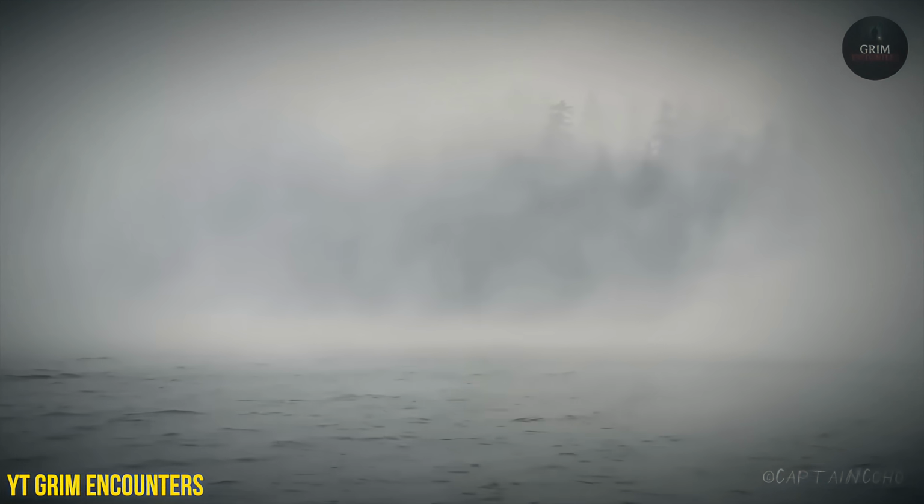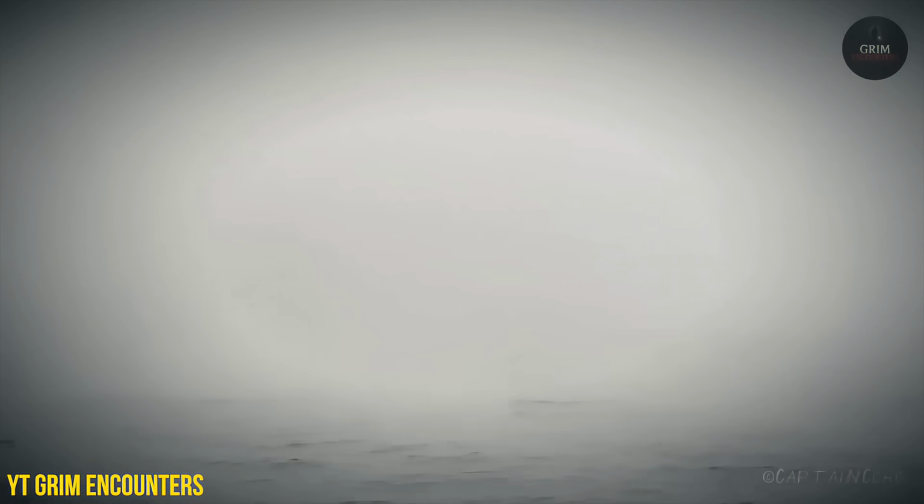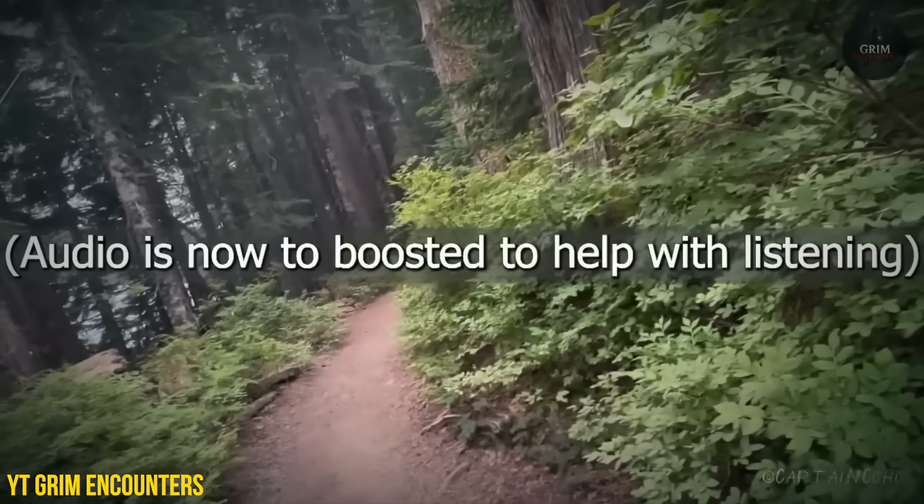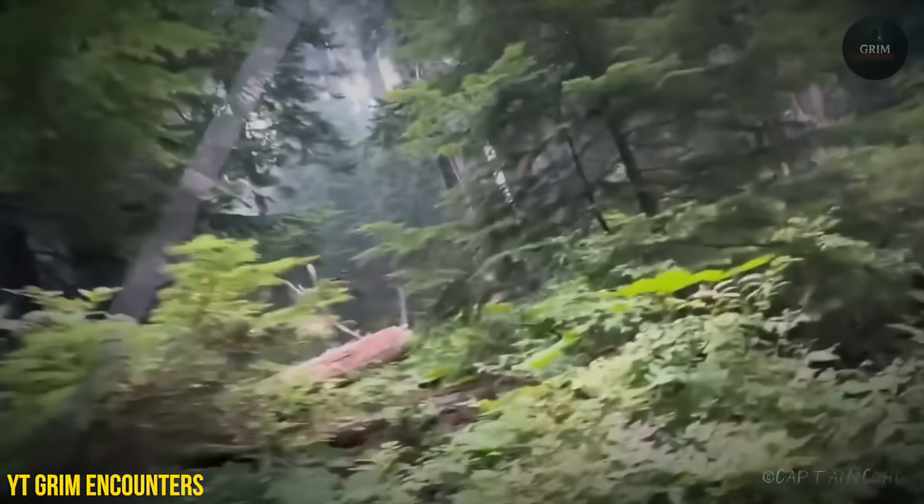Smoke lingered above the water, and each breath became more difficult than the last. Even so, this guy tried to fish. Thankfully, it didn't take him much longer to realize it wasn't worth staying. He packed up and moved deeper into the woods, where the smoke actually felt slightly less intense. Well, he's not out of the woods yet. No pun intended. The story takes a strange turn.